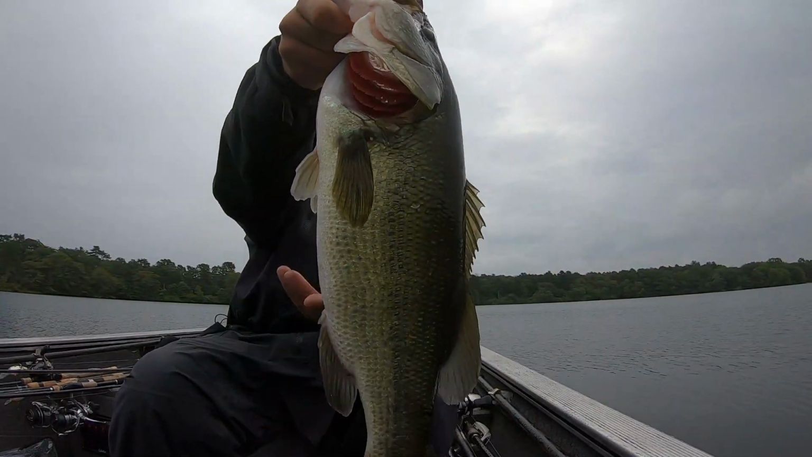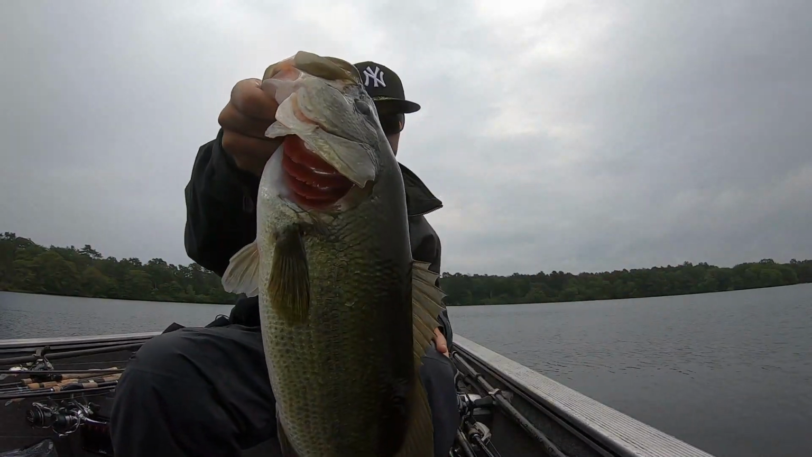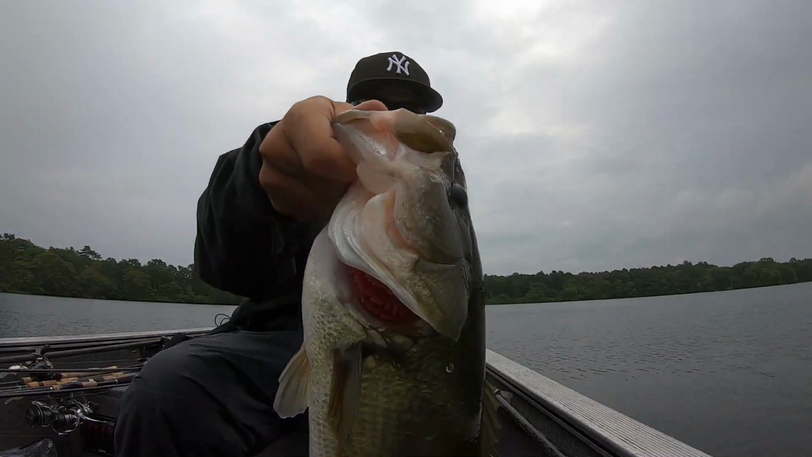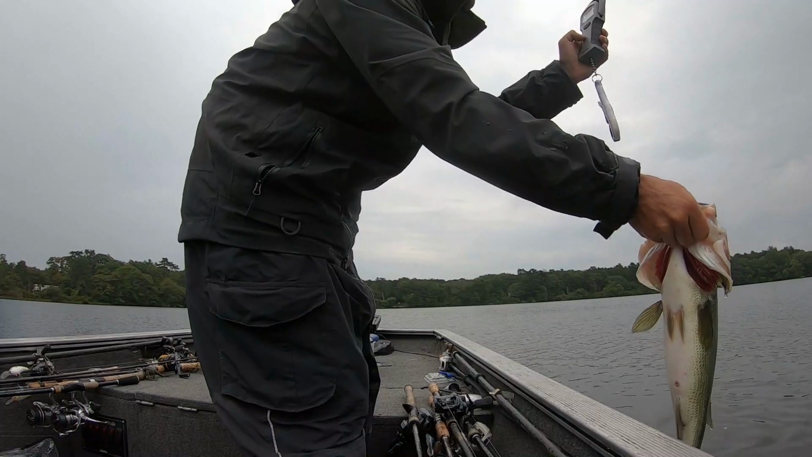Yes, sir, but she's still not fat yet. You give these fish another couple of weeks, they're gonna be getting real fat. They're gonna be in feed up mode. Oh my God. It's my favorite way to catch them.